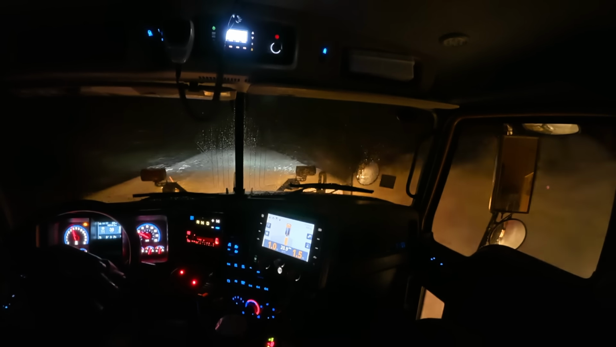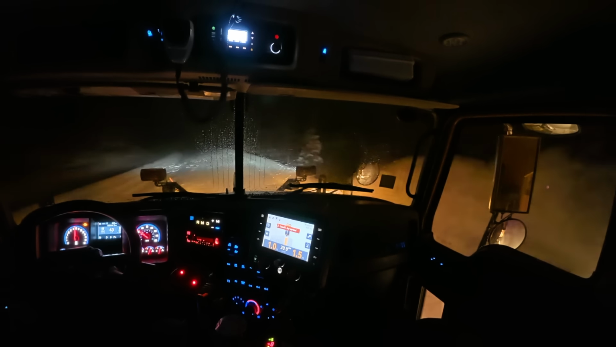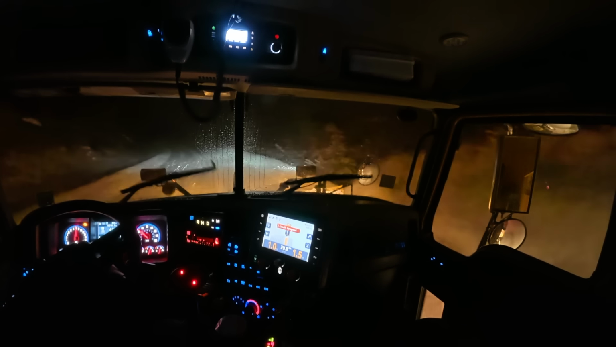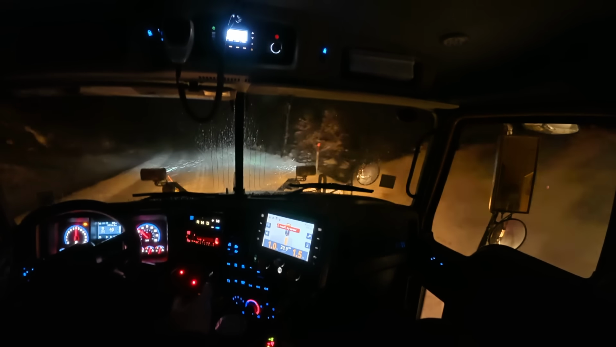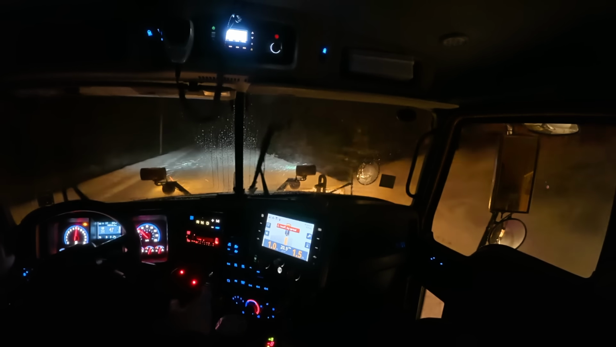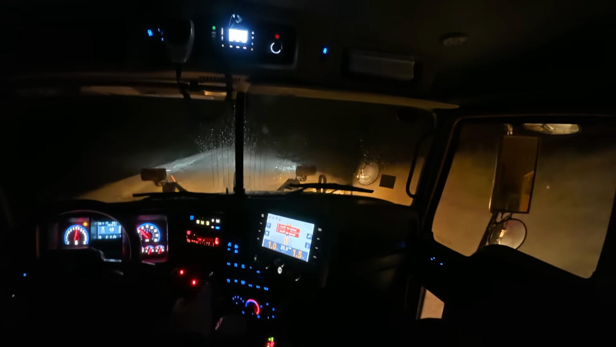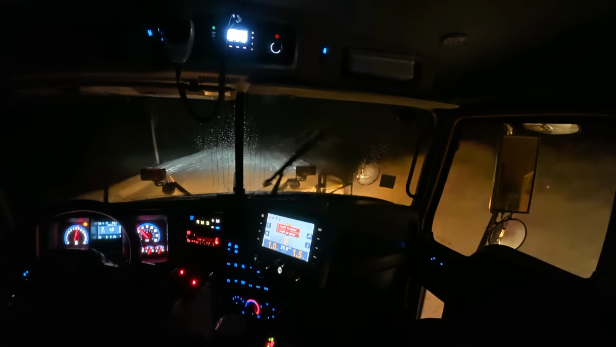Yeah, it's 20 after 9 right now, so we got another 10 hours to go. But that's what we've been waiting for all winter, a half decent storm to do some plowing. It's more fun when you got something to push. This little snow we had all winter wasn't a lot of fun.